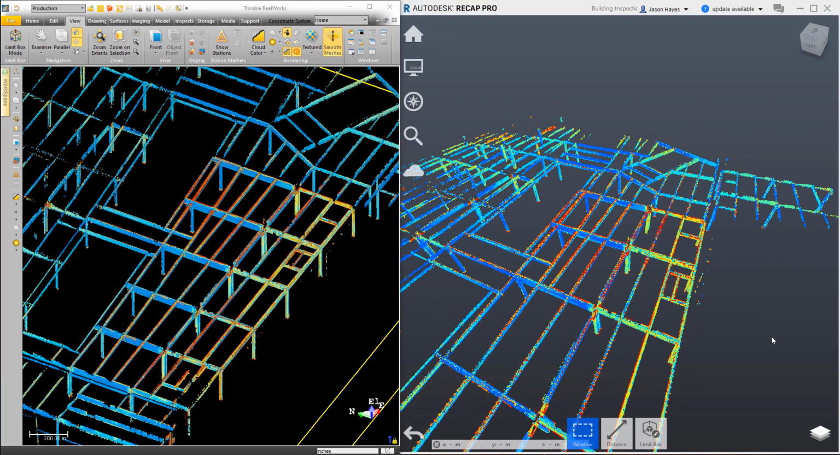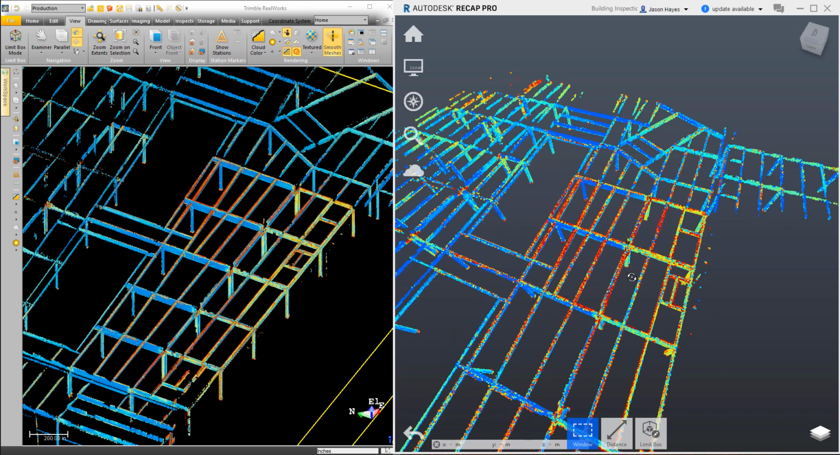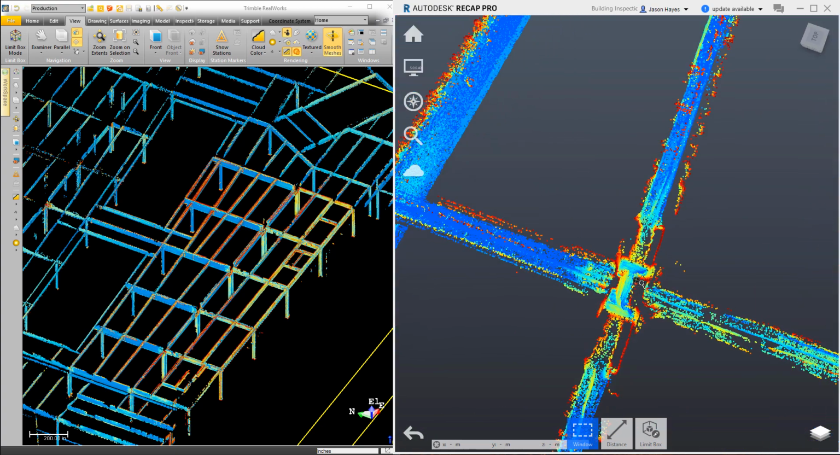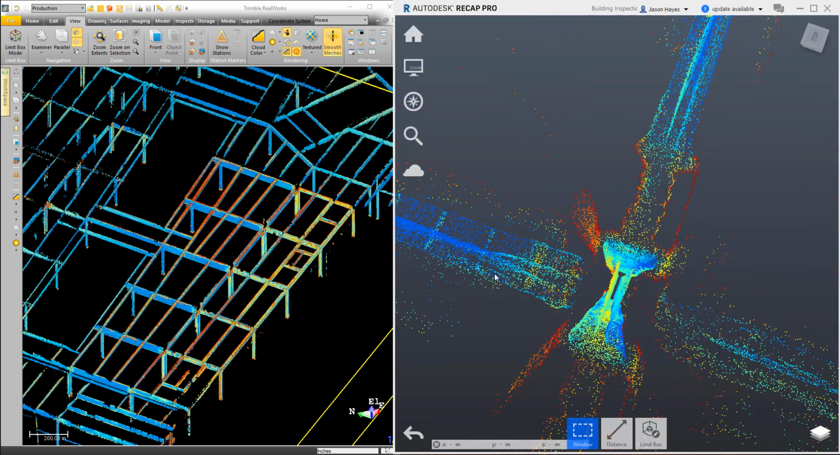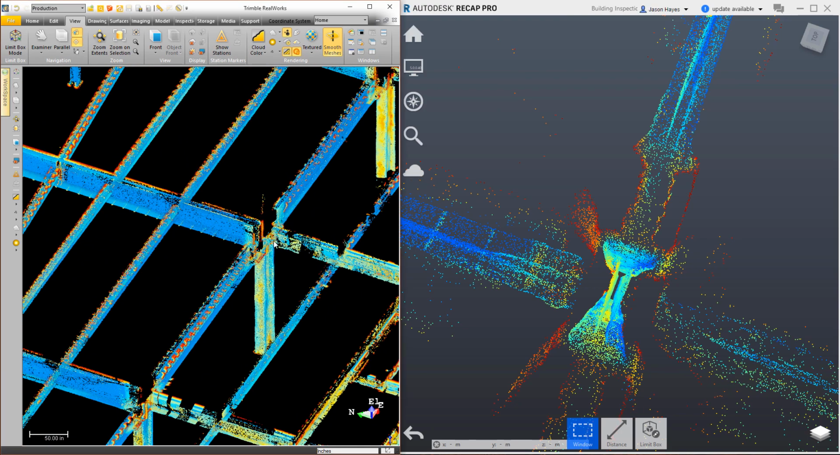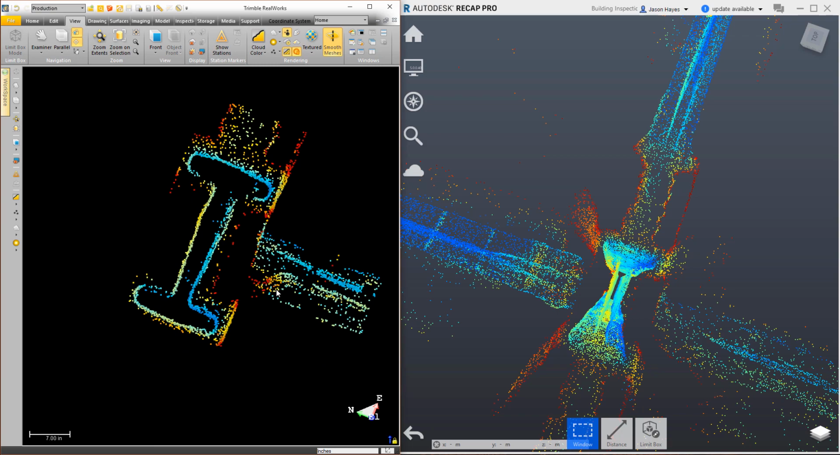You can see here that I've exported the point cloud out of RealWorks as an E57 and brought it into Autodesk Recap. Looking at it in the Autodesk Recap view, you can see that the point color is the same that we have inside of the Trimble RealWorks view. If I zoom in on this I-beam, again, you can just see that we've got the same coloring in both softwares.